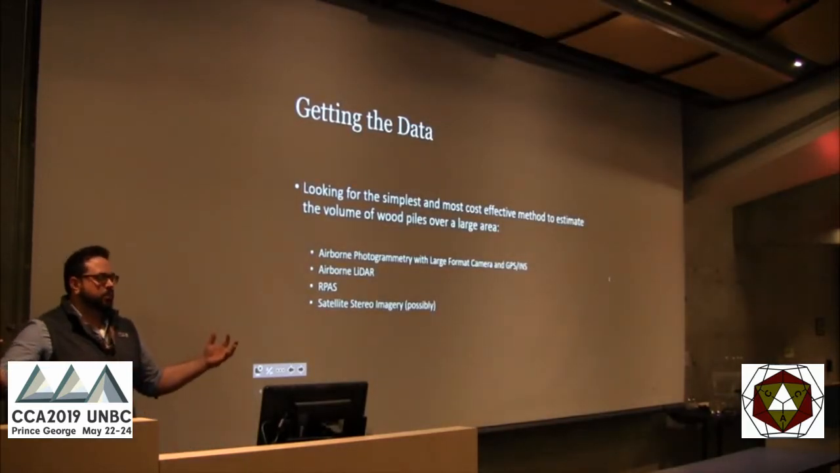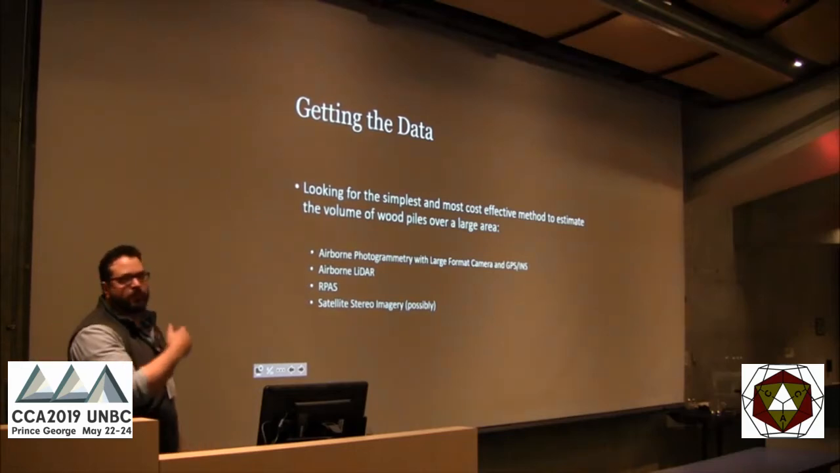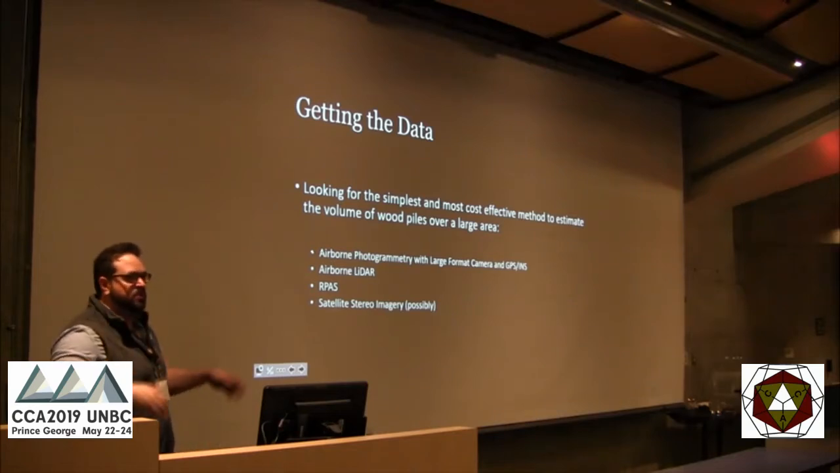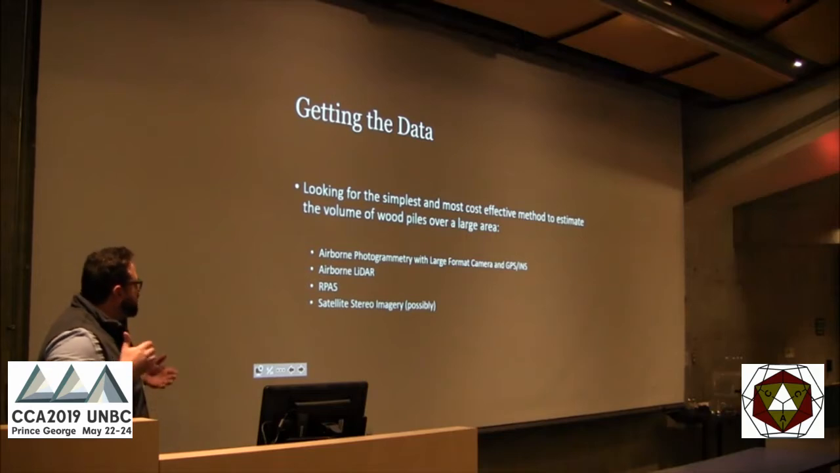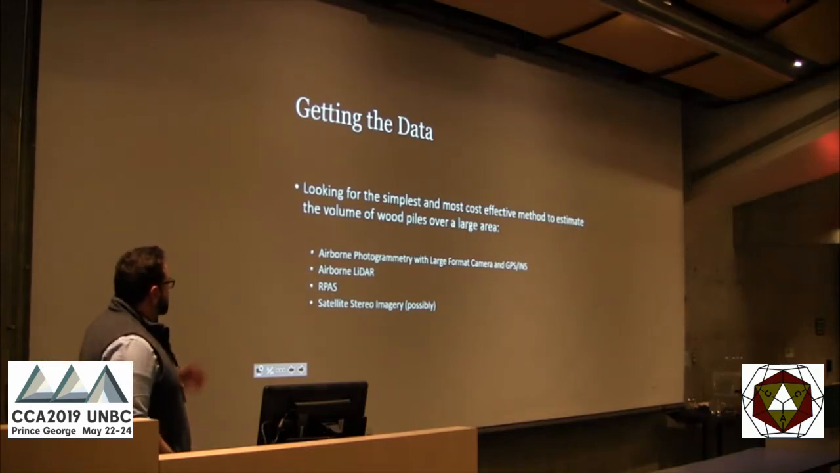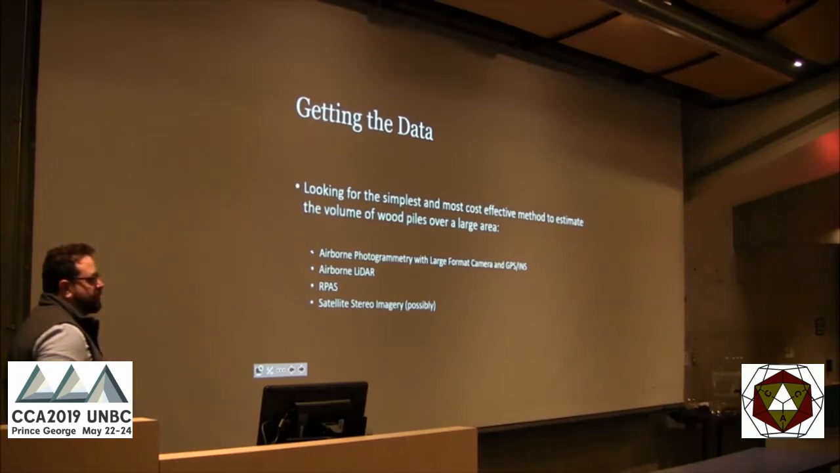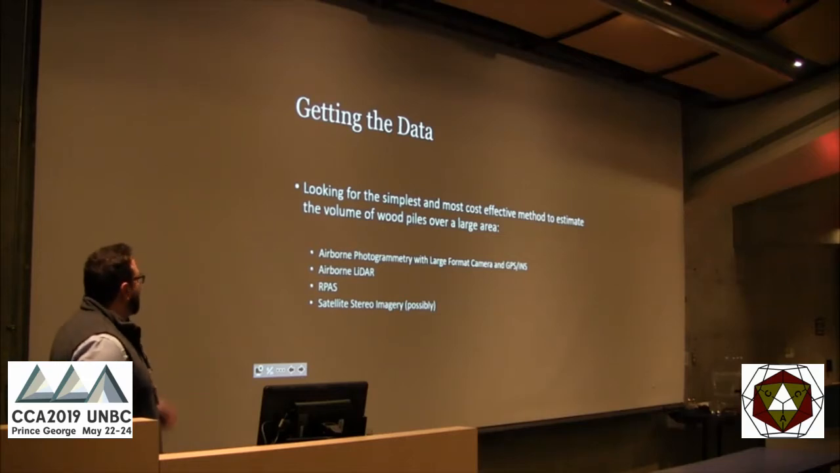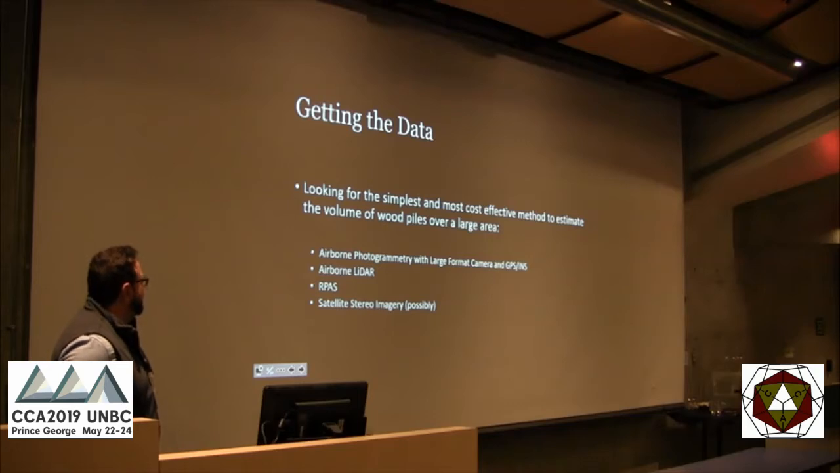So, getting the data. This has to be cheap. We can't just get the best things possible and fly it all over and do data fusion with LiDAR and photogrammetry and satellite work. It has to be pretty cheap. So some of the things we would look at are airborne photogrammetry with a large format camera and direct georeferencing using IMU on it, airborne LiDAR, and UAVs, drones, or RPAS. And the research has been into stereo imagery. It's possible, but we can touch on that later.